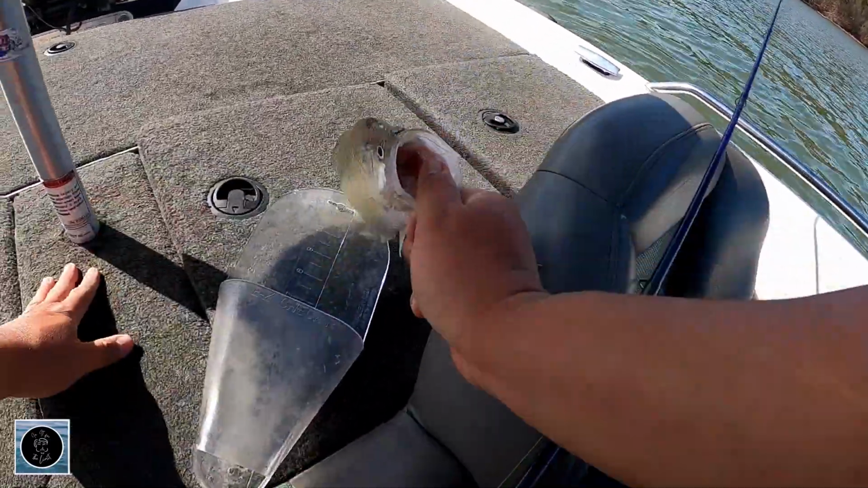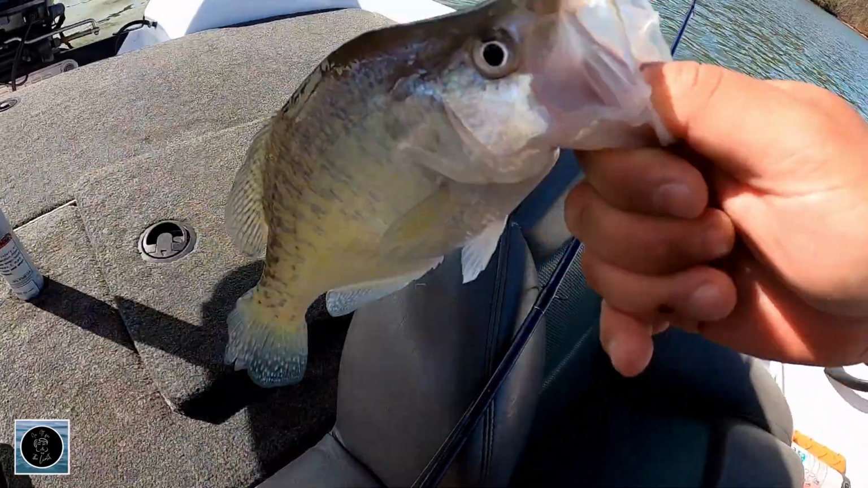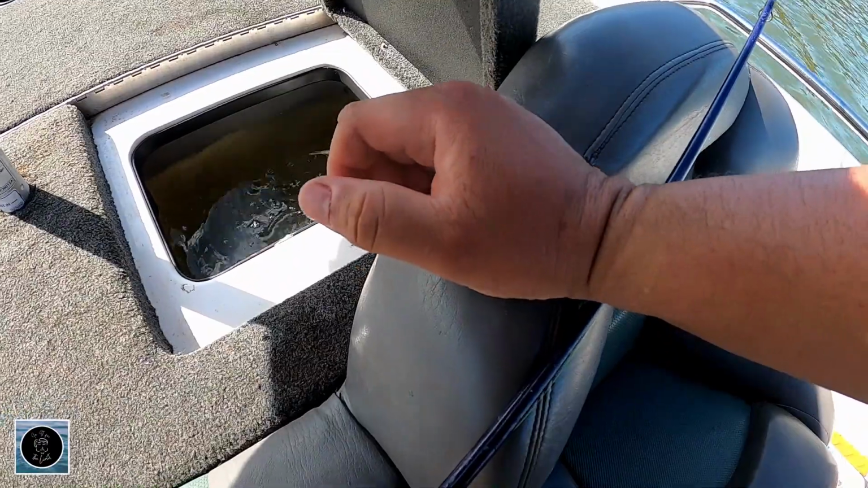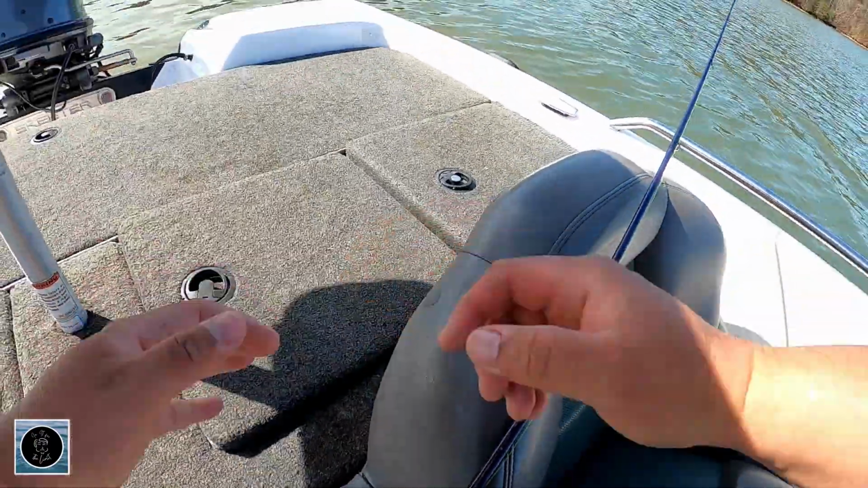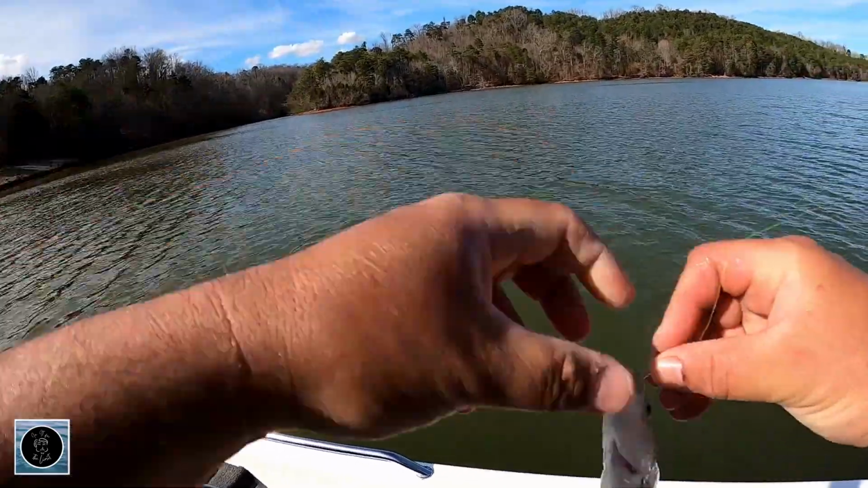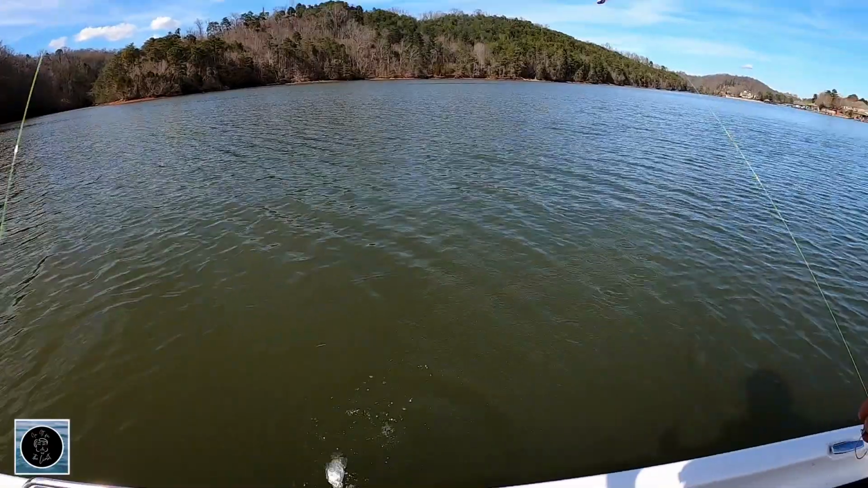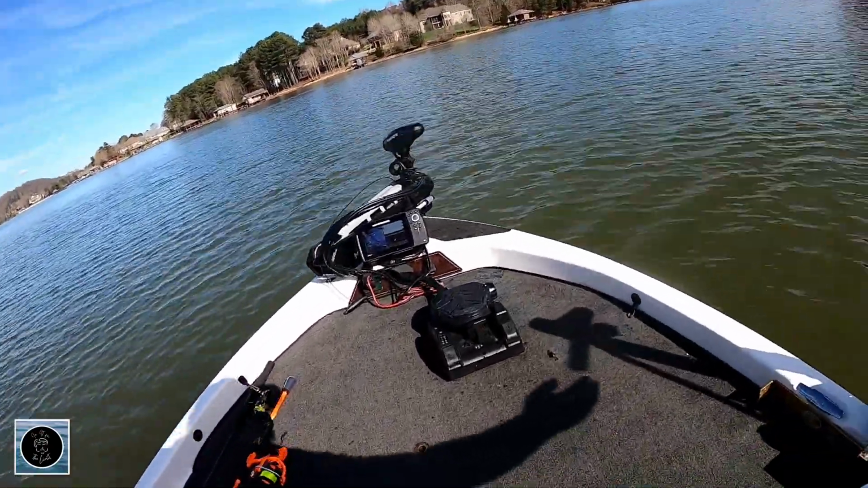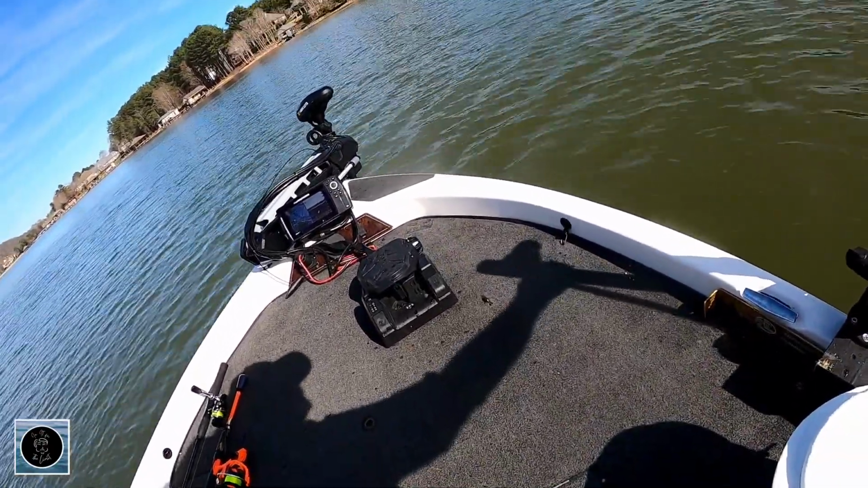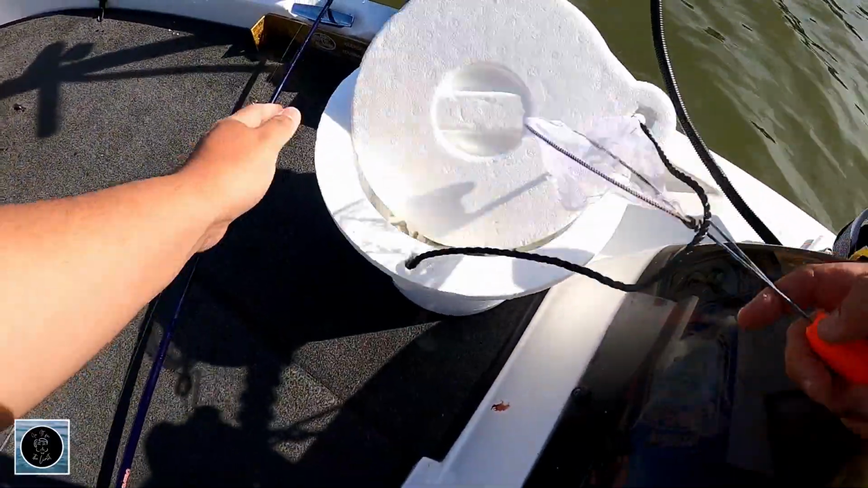This one's good. 11 inches. Got me in here. It's only keeper number 6. And a throwback. All right. That's 20. Only 6 keepers though.